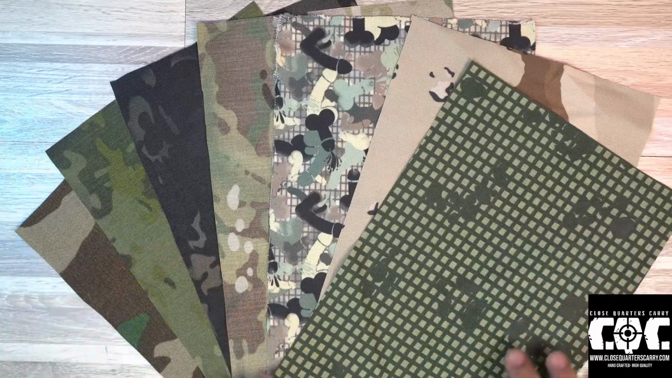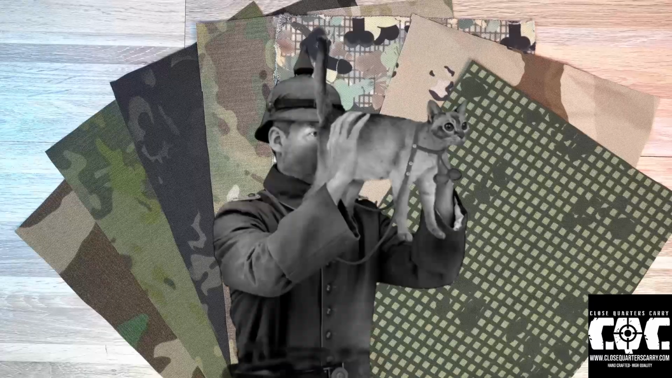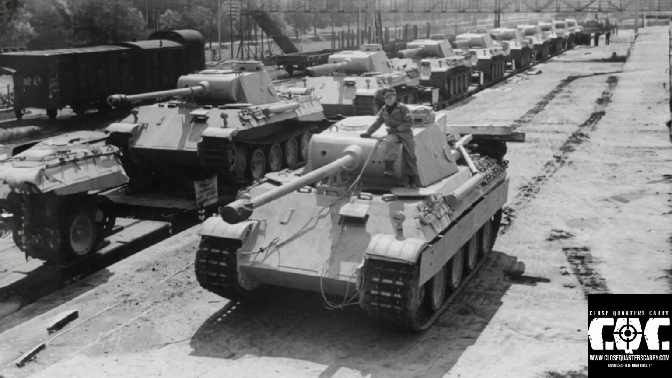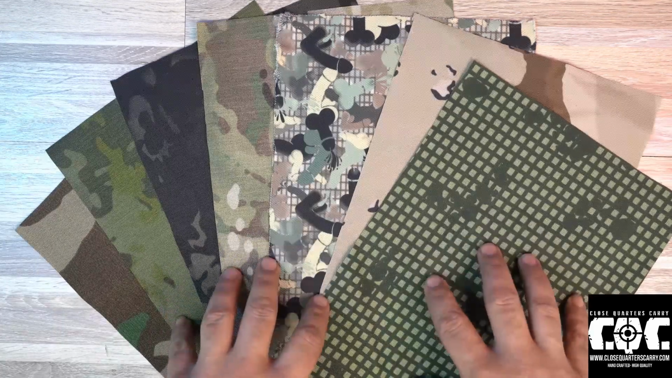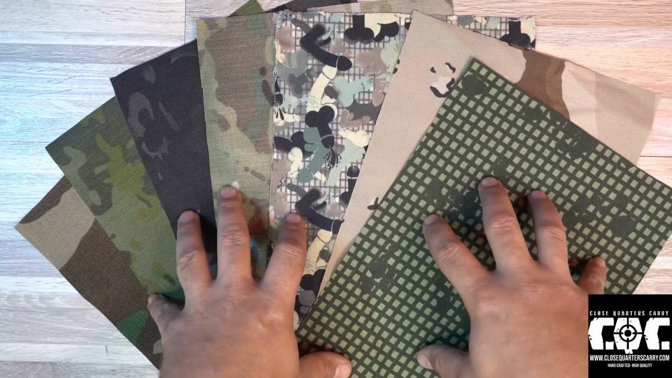Fun little fact about night vision: the first form of night vision, Gen 0 night vision, was originally produced back in 1939 for the Germans. It was actually used during World War II out of their Panther tanks. They had over 50 tanks that were actually equipped with the original Gen 0 night vision. It'd be interesting to see how this stuff would perform up against something like that. Definitely probably hide you.